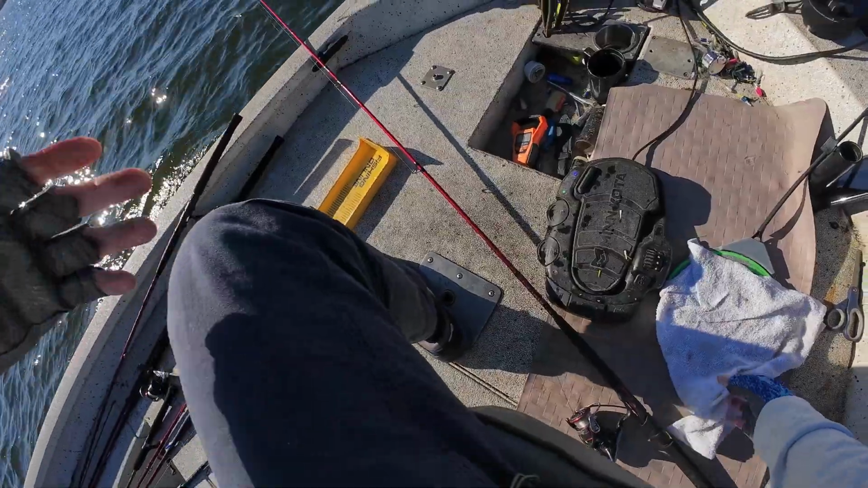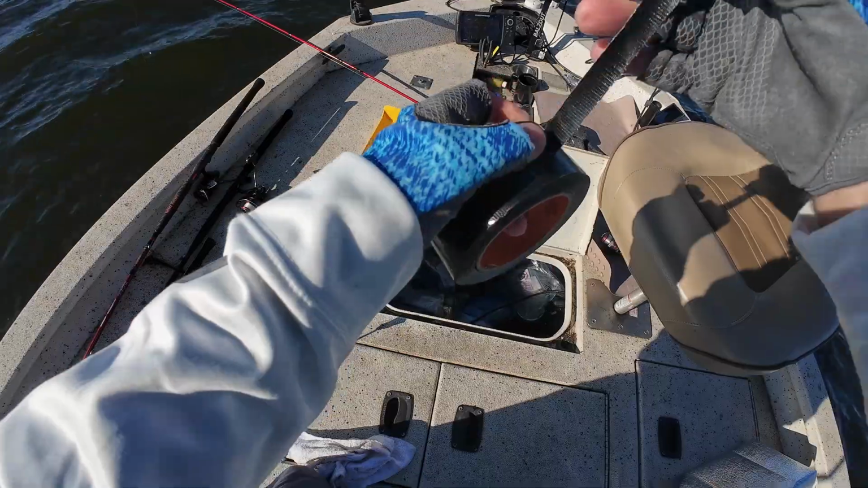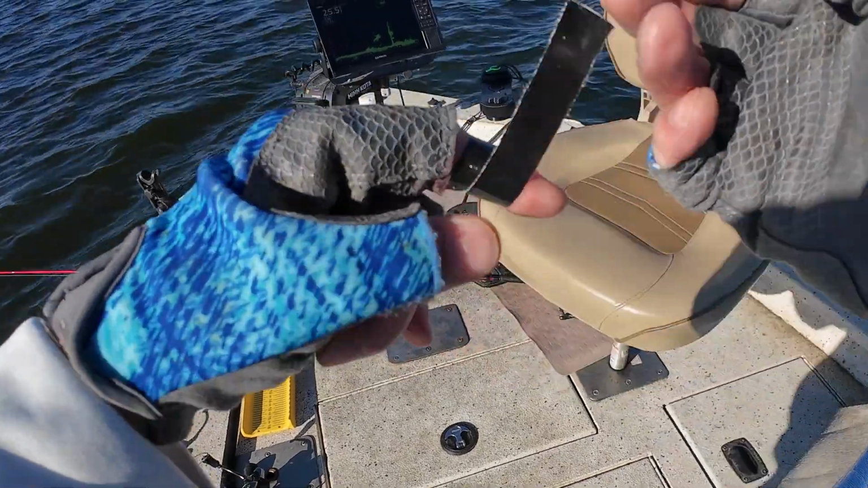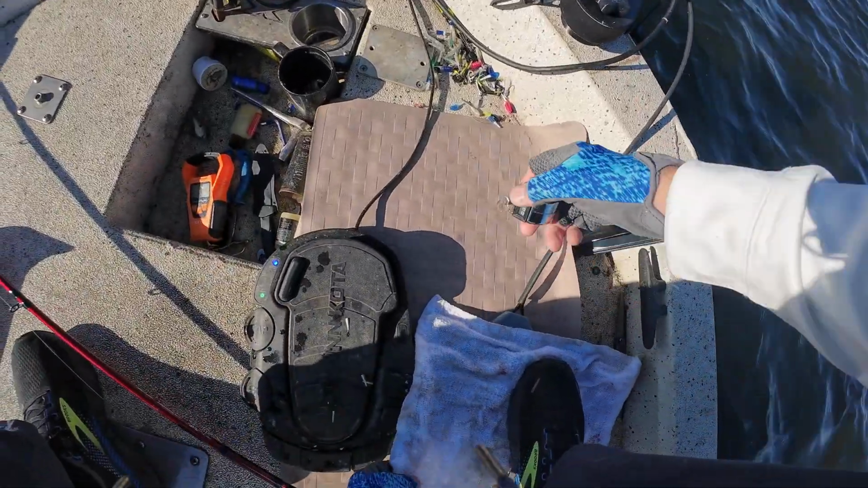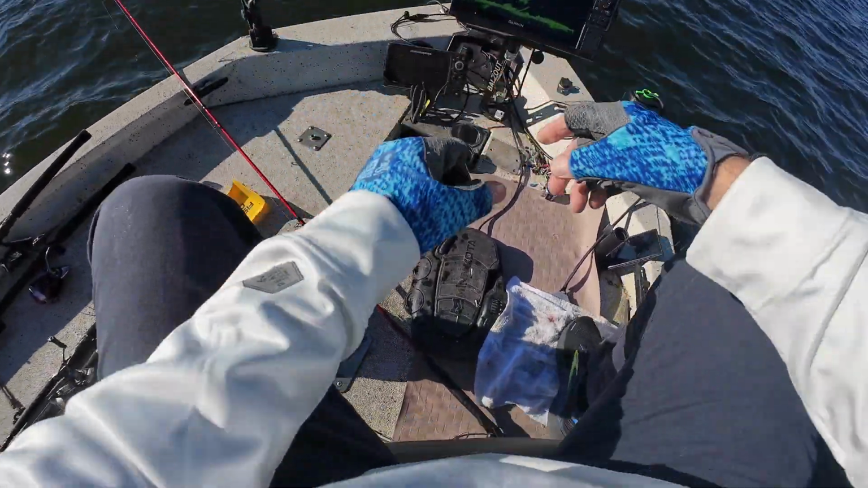All right, I gotta put some duct tape on this. Bleeding like a stuffed pig. Yeah, that's number 12. Oh, my thumb's bleeding too.